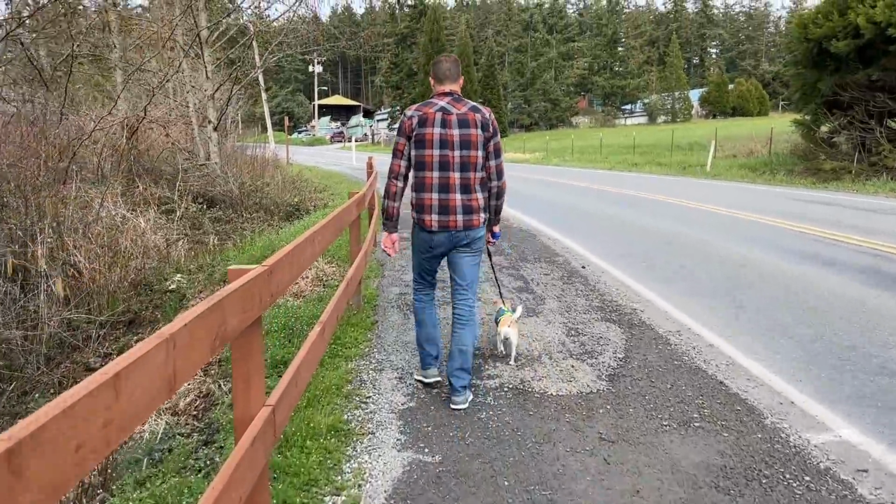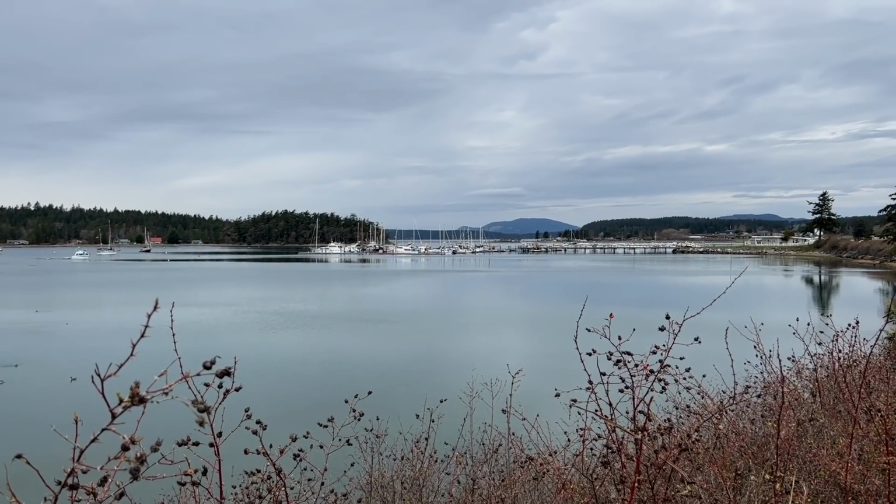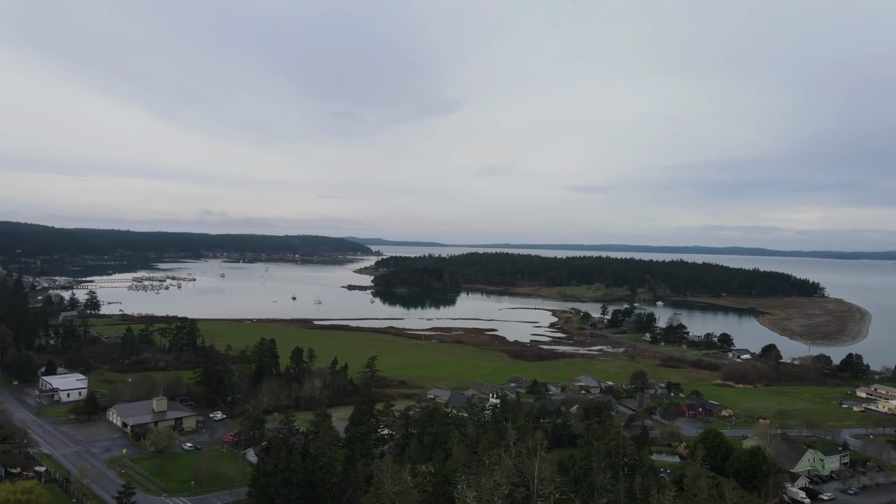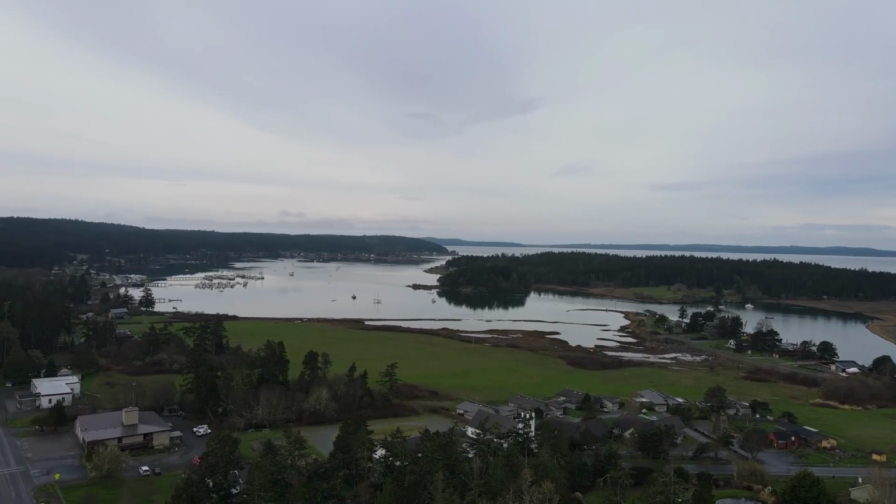Actually, the locals on Lopez would probably pick us up, since the island is commonly referred to as the friendliest of all the San Juan Islands. In fact, the first thing we noticed was that every car that passed by waved, which apparently is a thing here on the island.